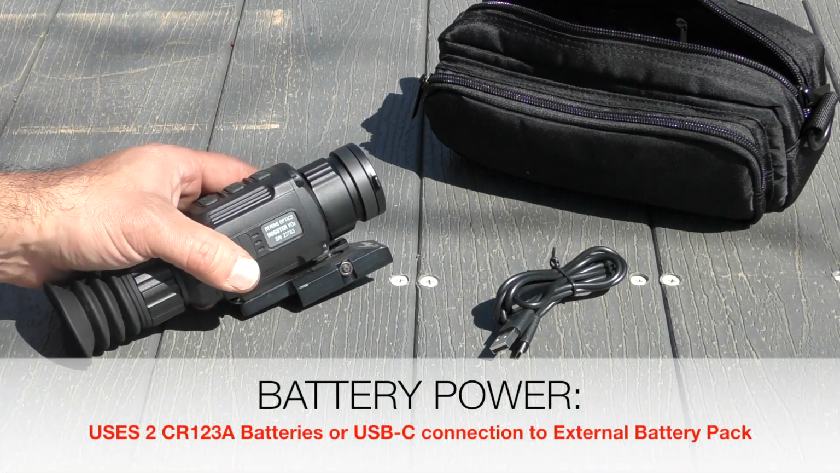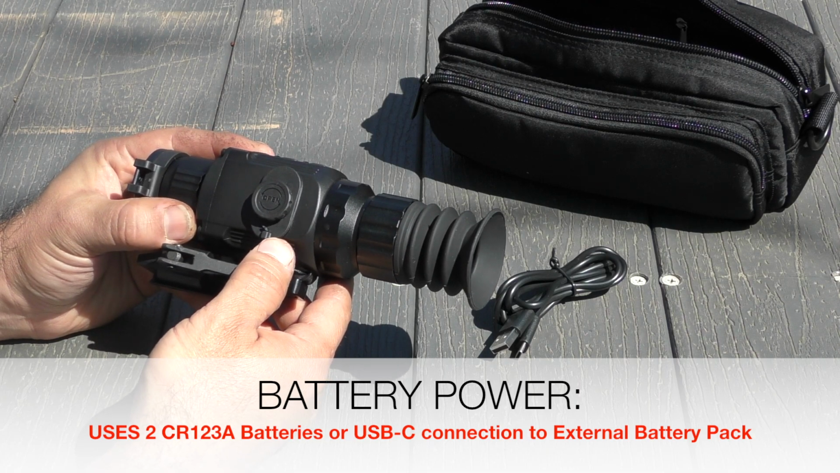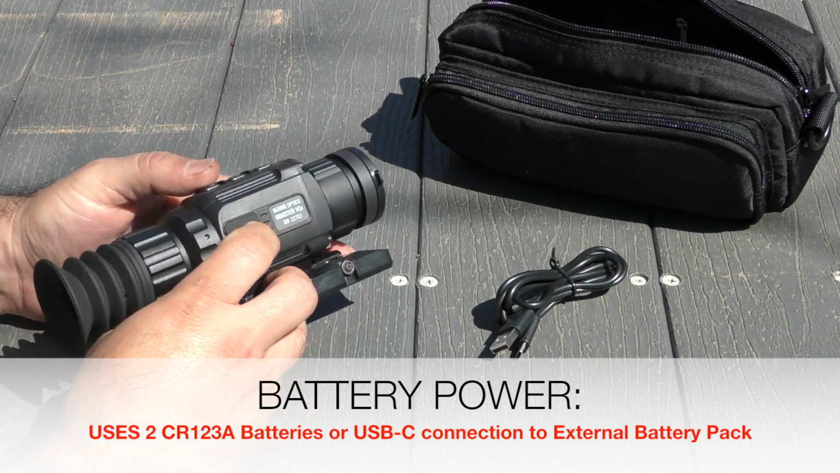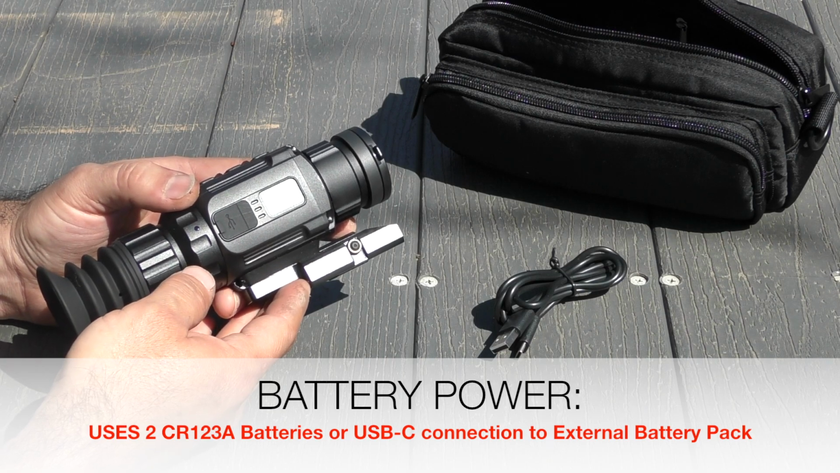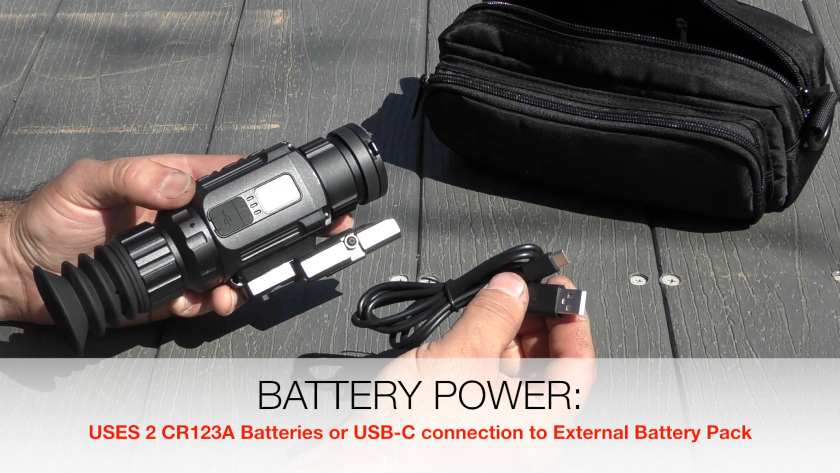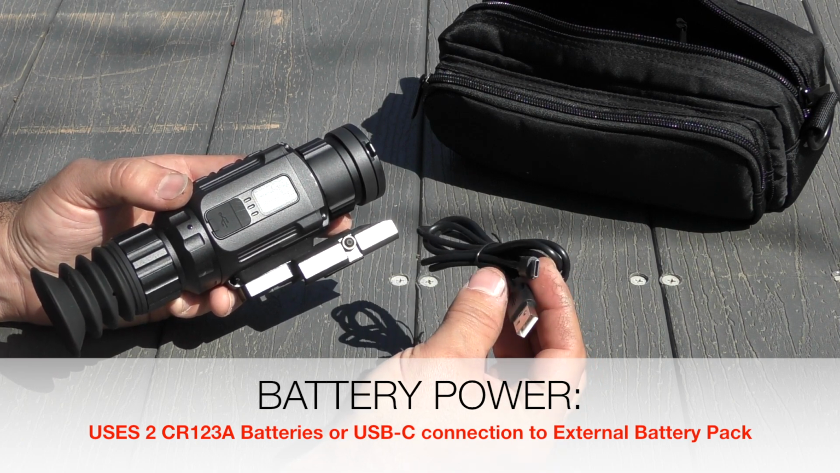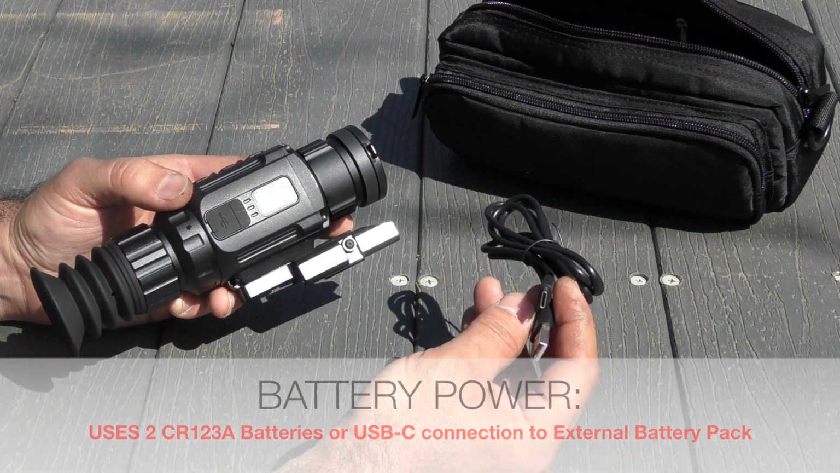The Hogster Stimulus runs on two CR123s. It is different from the other Hogster models in that it comes with a single USB-C line-out cable. And this is if you want to hook up an external battery supply or perhaps connect it to a computer.